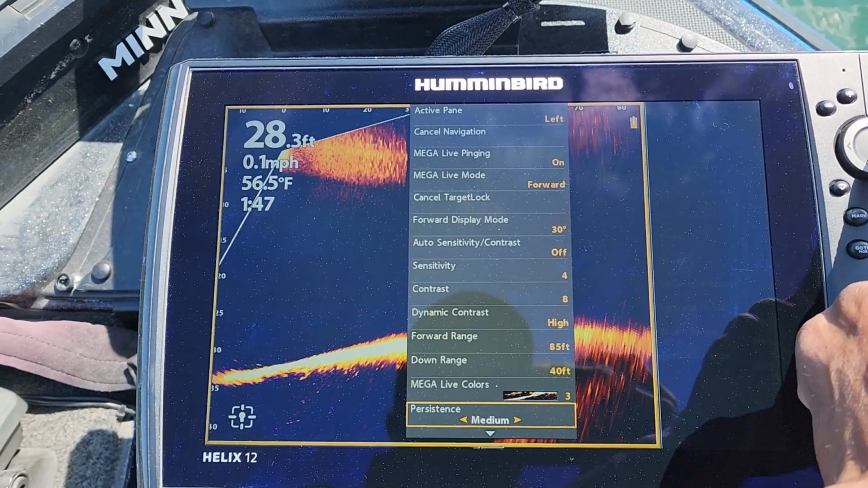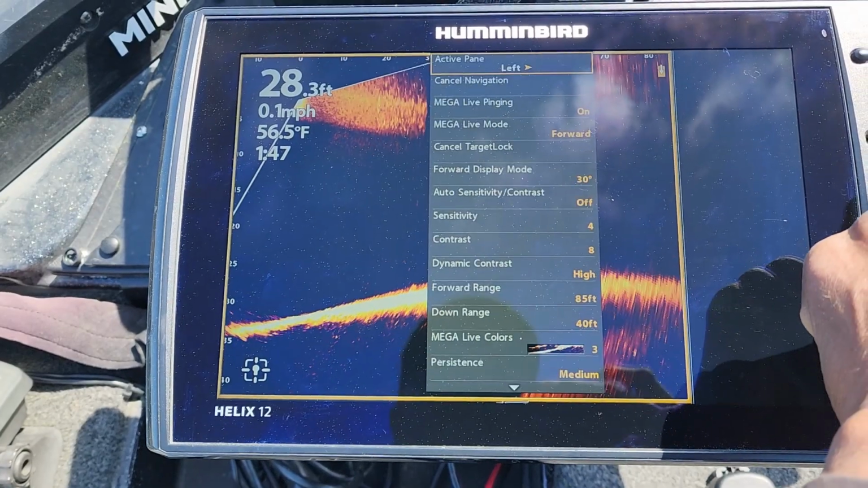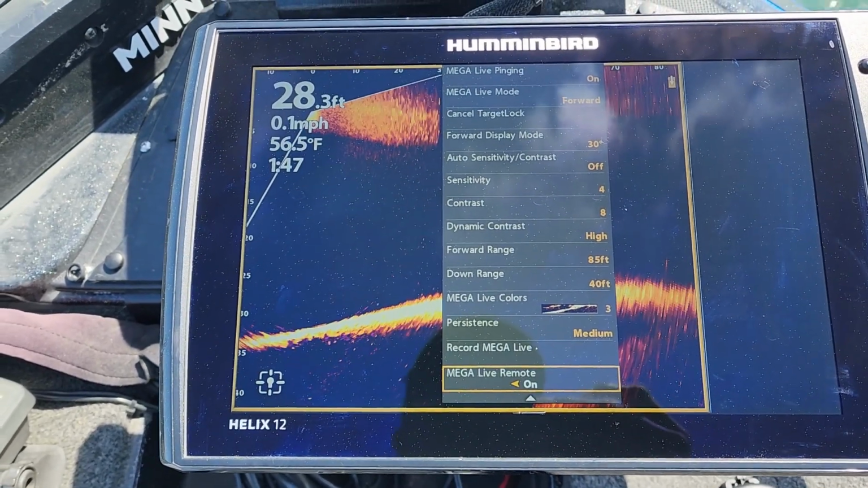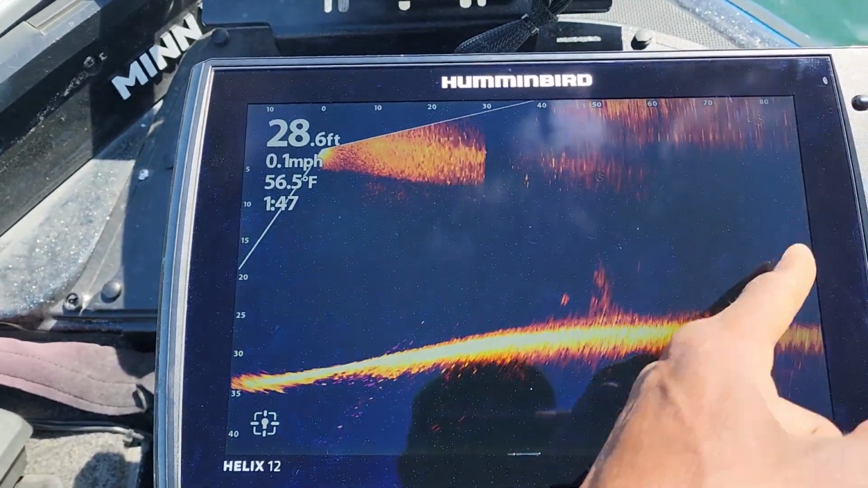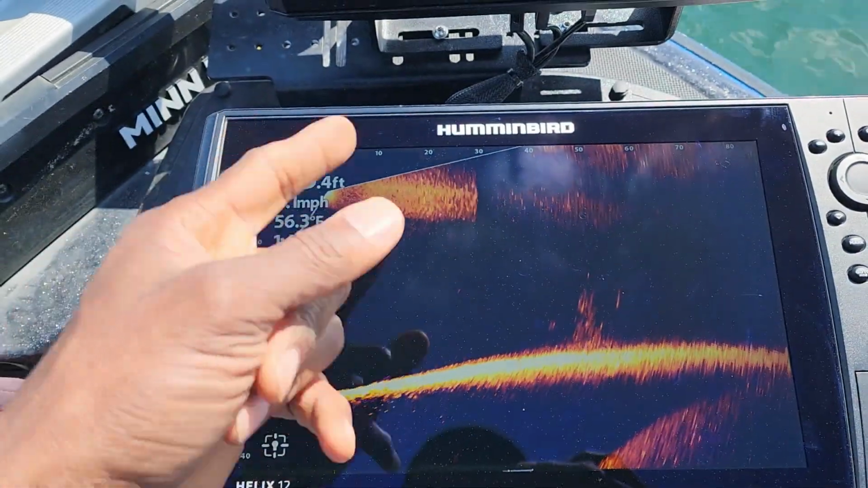So go back over here to the left and all the way down here at the bottom, let me just go all the way down. You will see your Megalive remote, and that Megalive remote needs to be turned off. And as you will see, it removed that second pane over here. So now you have access to the full screen.